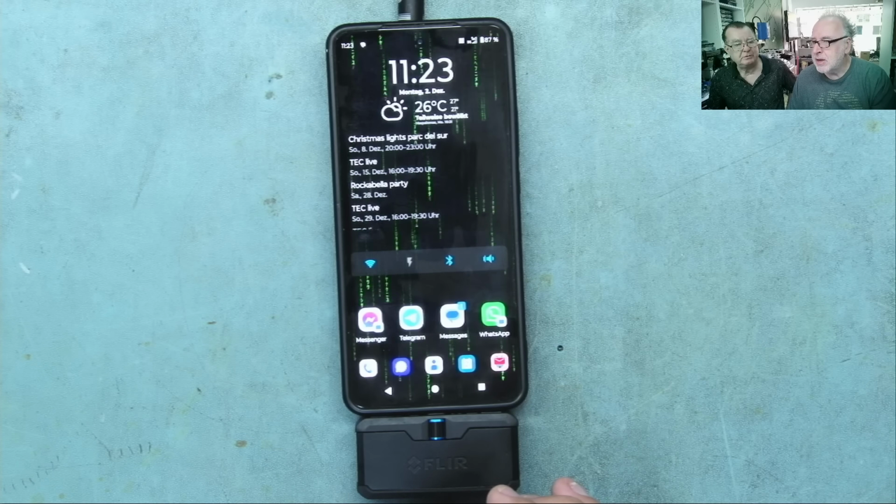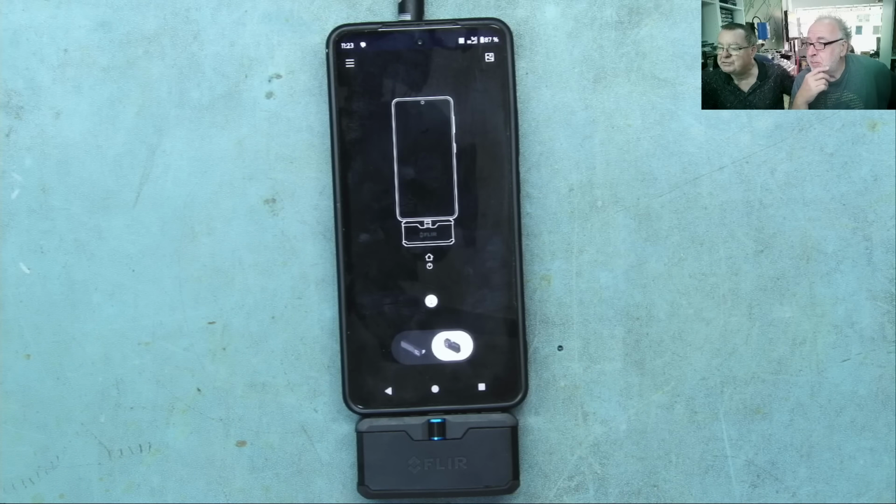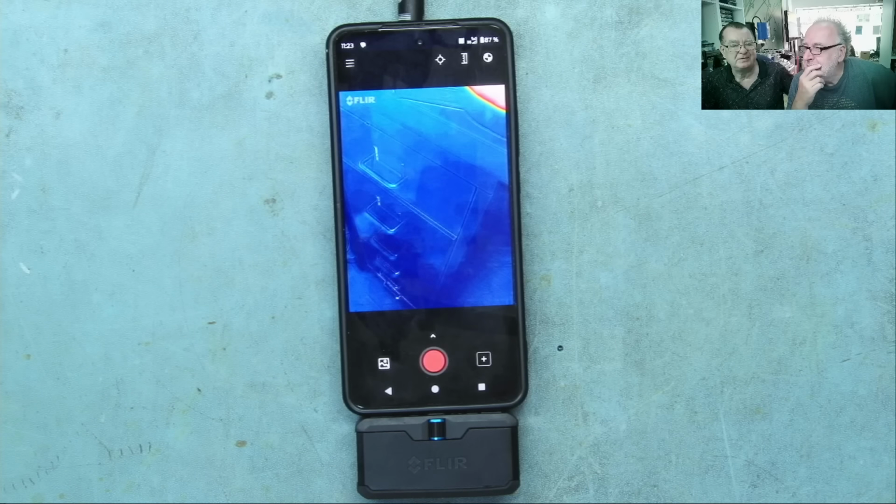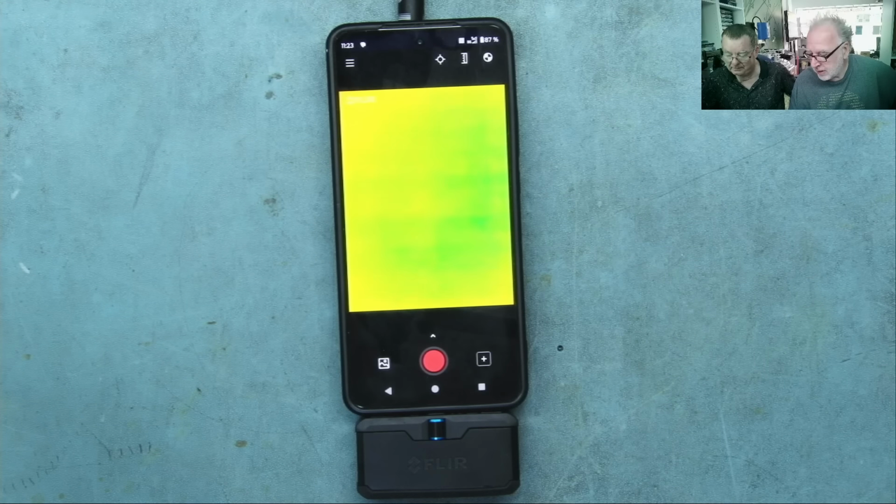Are you sure it's doing something? You can cut in there. Oh, you saw that? Yeah. We were just going to cut in there and something happened. Okay. Yeah, and look at this. We got the thing. And there's a camera working.